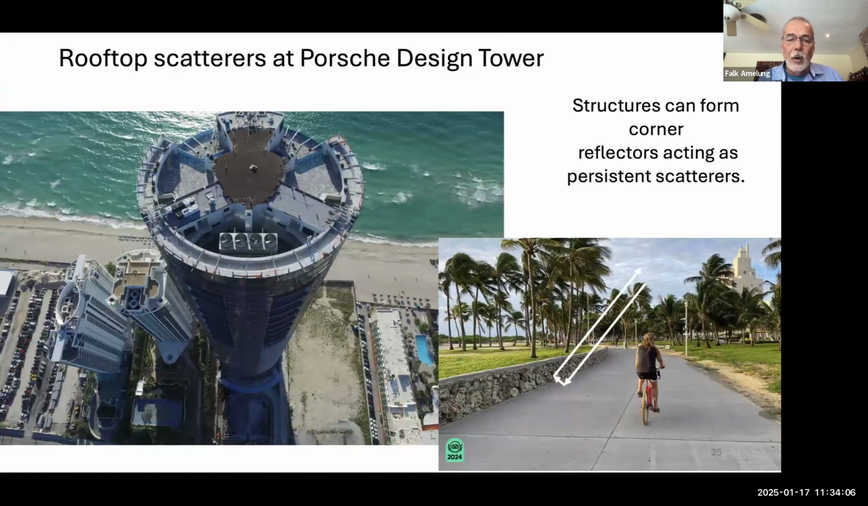So for the Porsche Design Tower, what type of measurements do we get? Where do we get the measurements? So this is how the Porsche Design Tower looks from the top. There's all kinds of smaller scale structures, and they act as persistent scatterers or as corner reflectors.